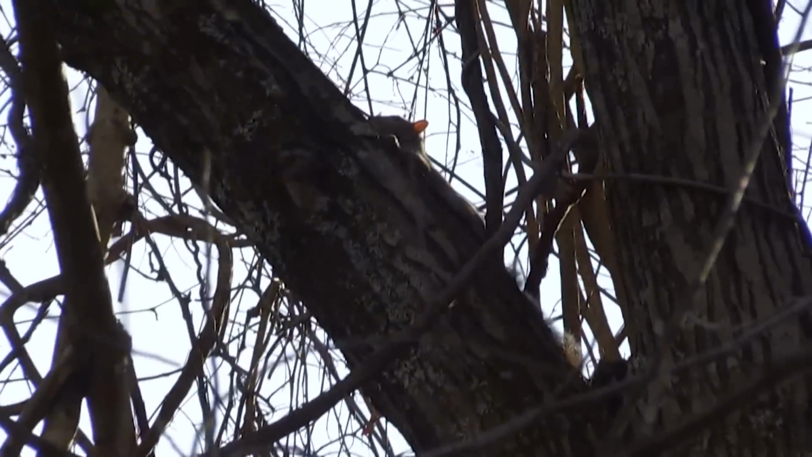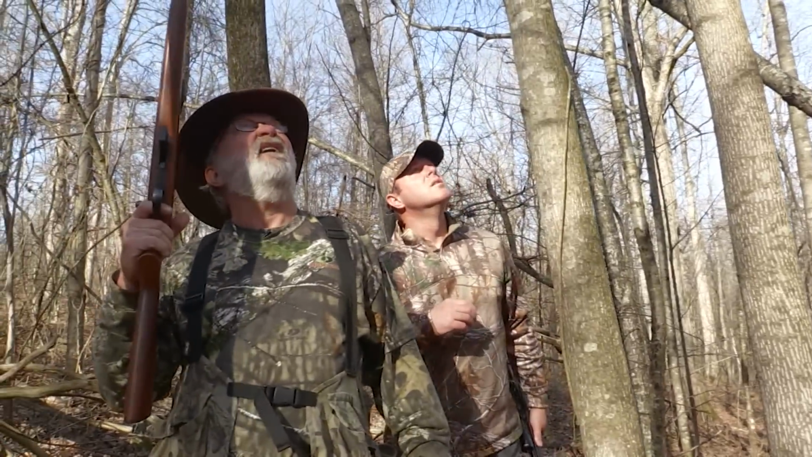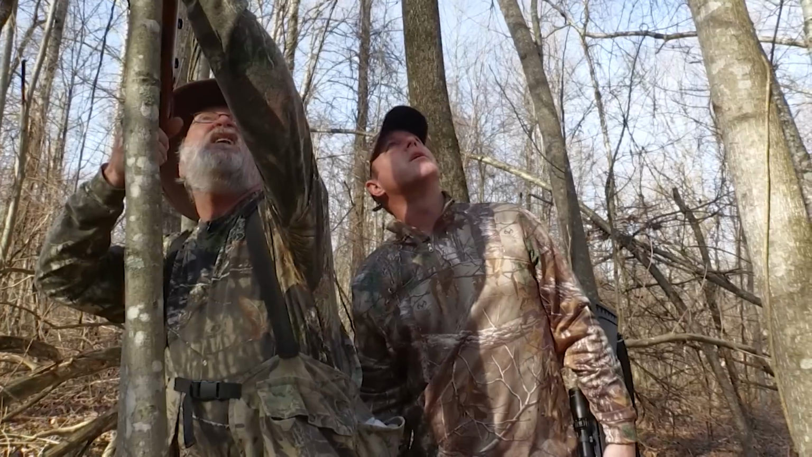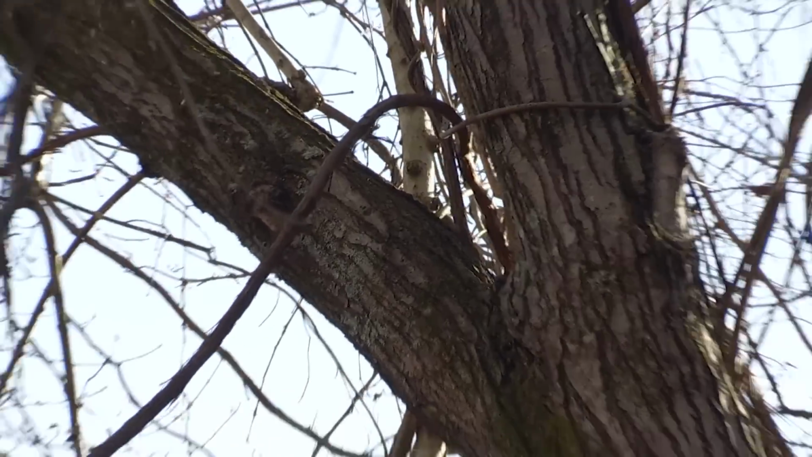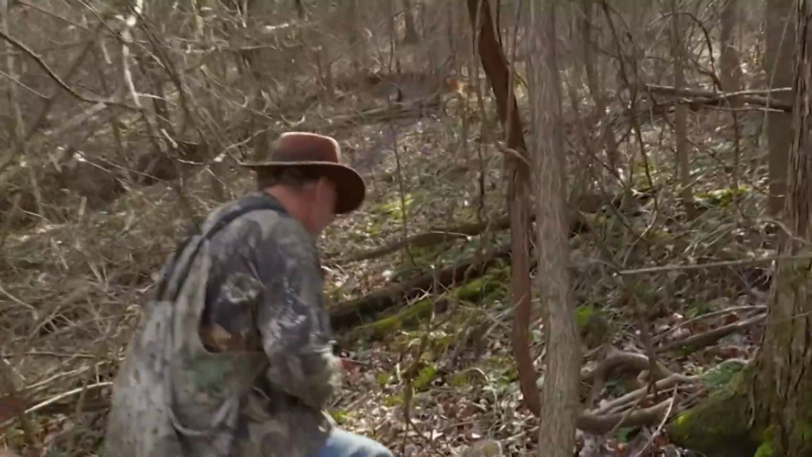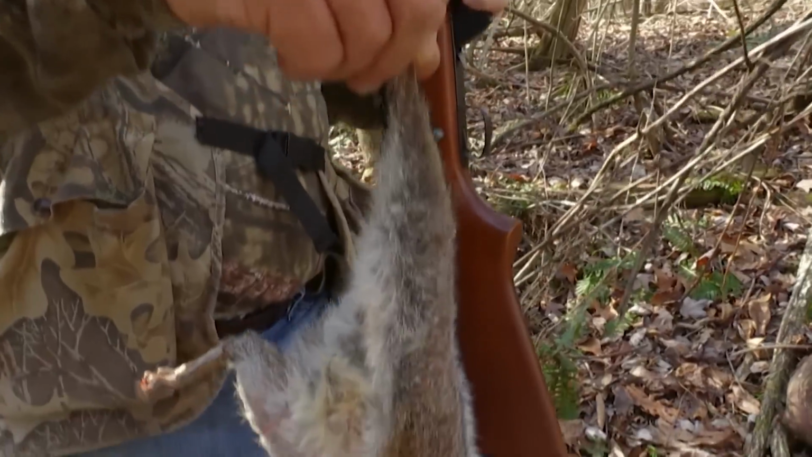There he is. He moved right around the edge there. You got a shot right there? Yep. There you go, that's perfect. Nice little gray squirrel. Perfect for the pot. He'd go with biscuit and gravy.